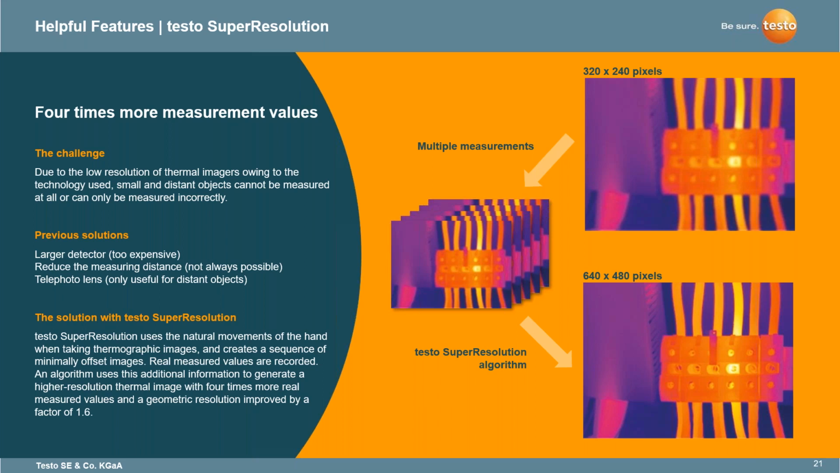With super resolution, this uses the natural movements of the hand when taking thermographic images and creates a sequence of minimally offset images, so the real measured values are recorded with a crisper image. In thermal, we want a very crisp image as well as the right scale set, so that we get everything we need for a general analysis of what we are inspecting.